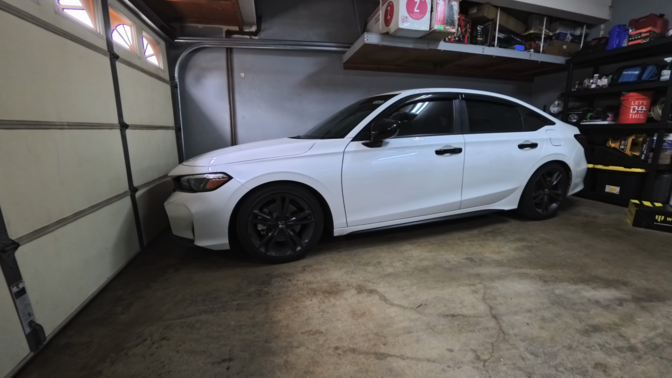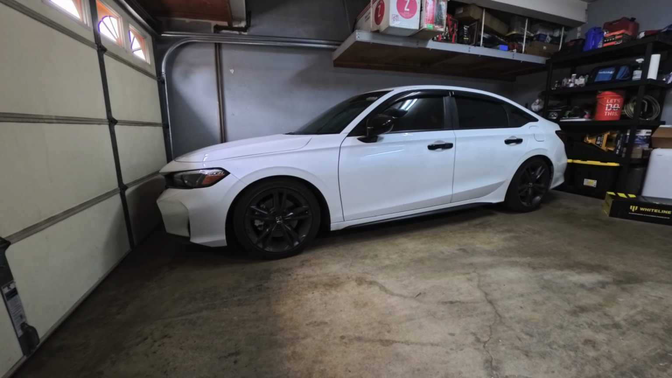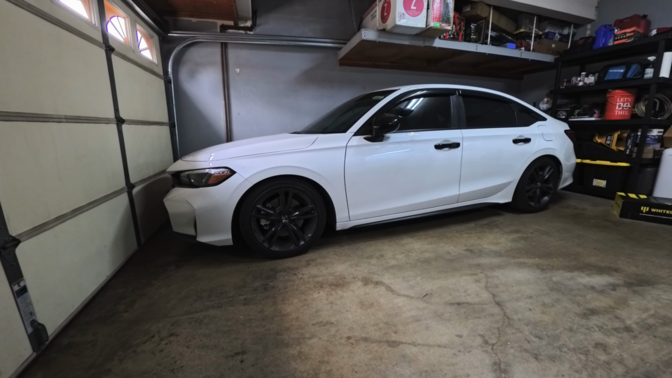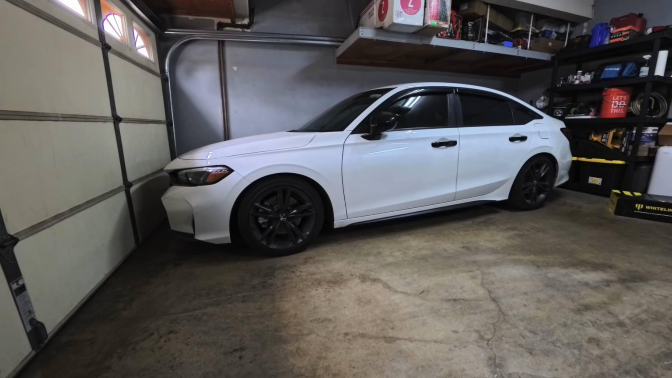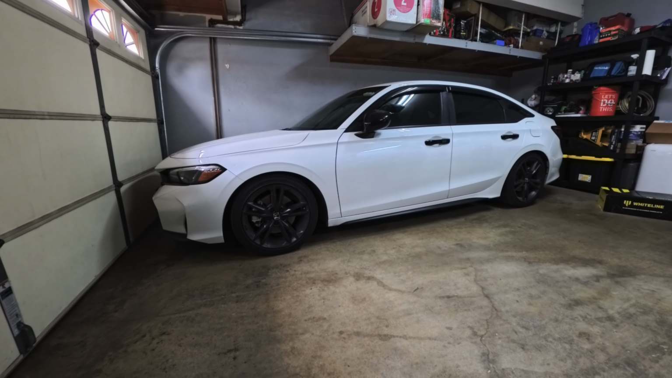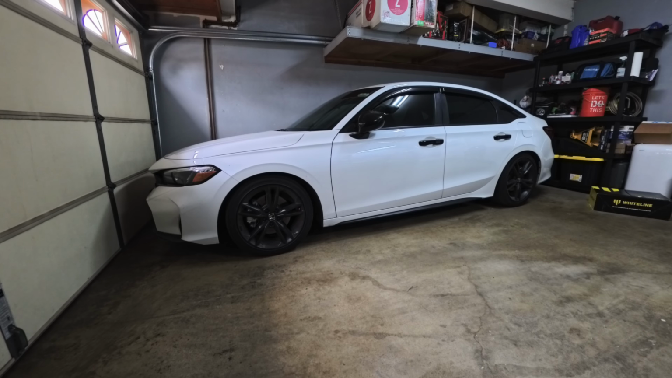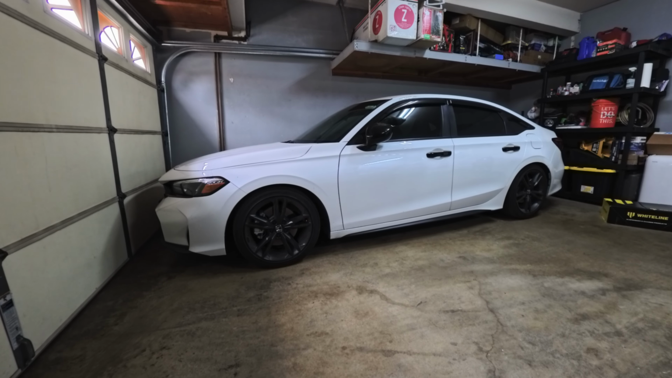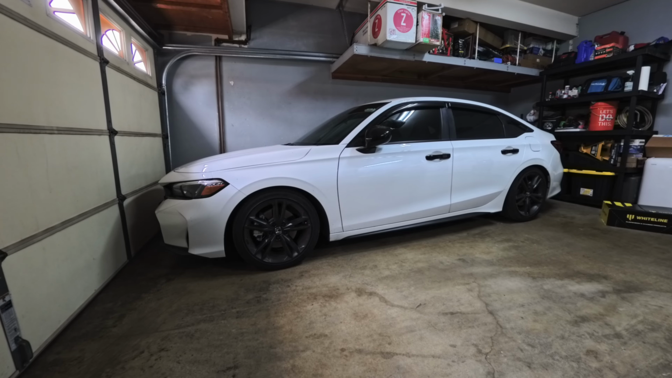But from my experience on the previous car I had, it did lower it a little bit more. And it looked amazing. But comfortability in terms of potholes or going over bumps or just having my daughters in the car, it was just too low for me.